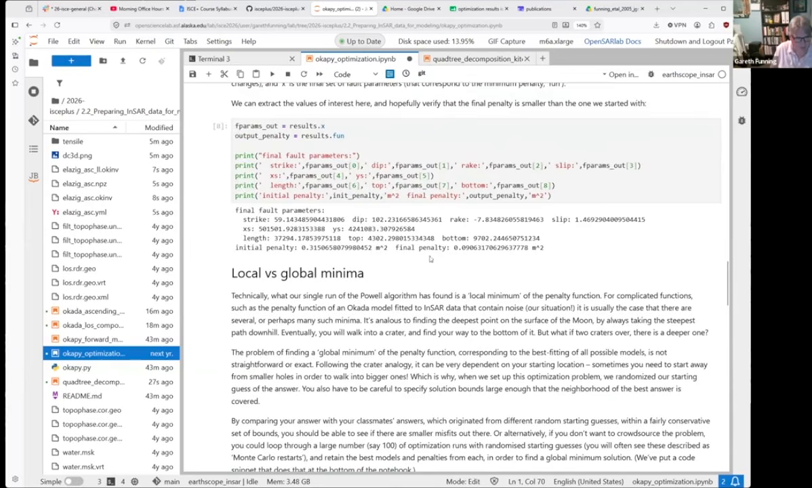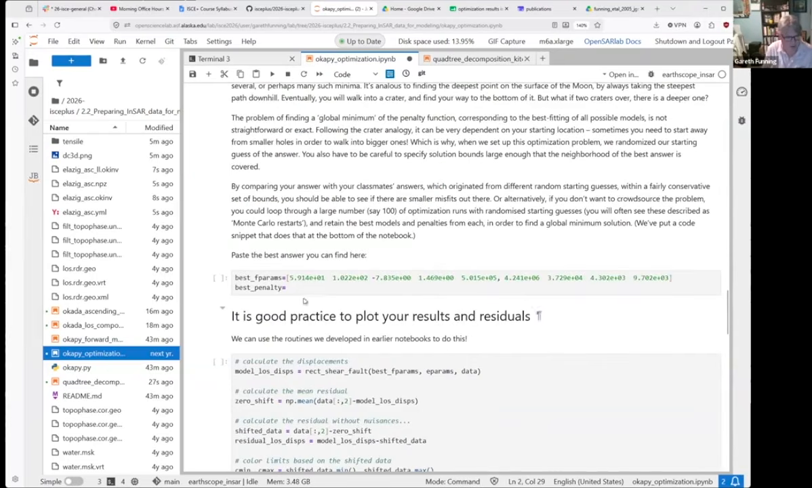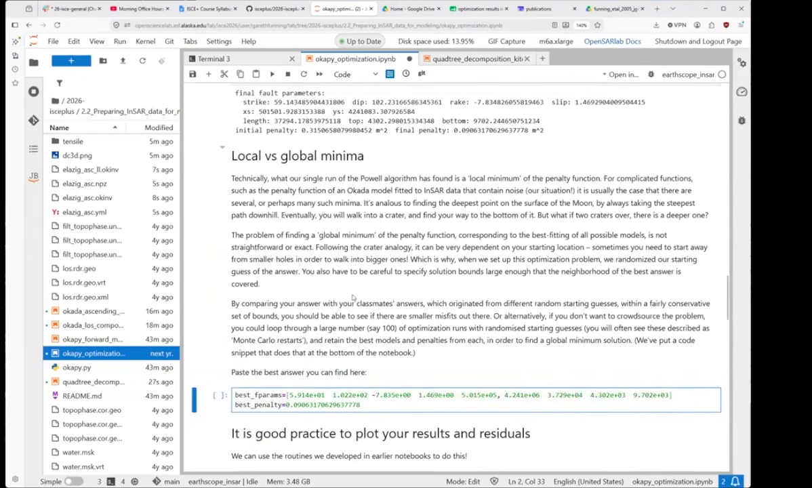And I can copy my penalty value as well and paste that here. All right. You'll have to do what Gareth just did to make the next code cell work. So yeah, you find your first model.